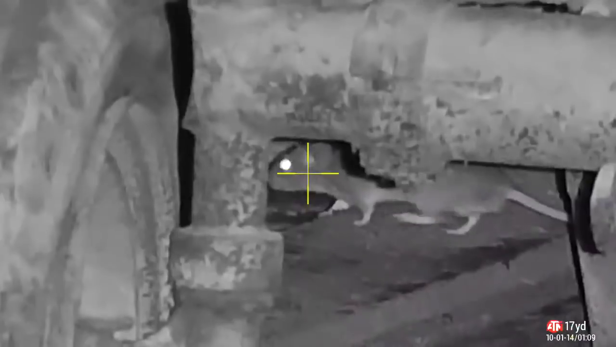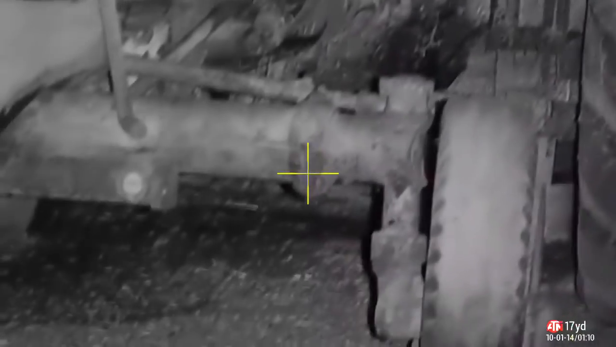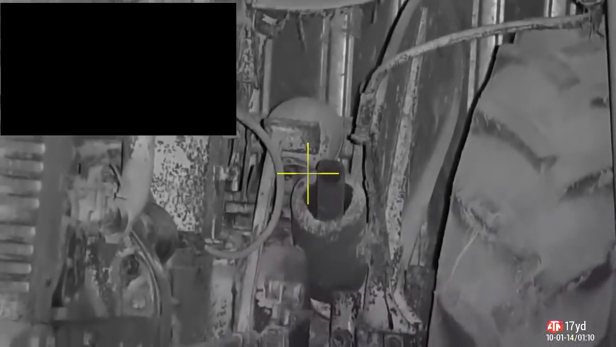I mean, it doesn't help when they're walking behind thick steel like this. They're very, very fidgety, and I think they knew some of their fellows, some of their family members were getting shot. It's almost like they were on edge. Even when they're on the machinery that they're normally quite steady on. Very nervous. Weren't sitting still long enough to get a shot.